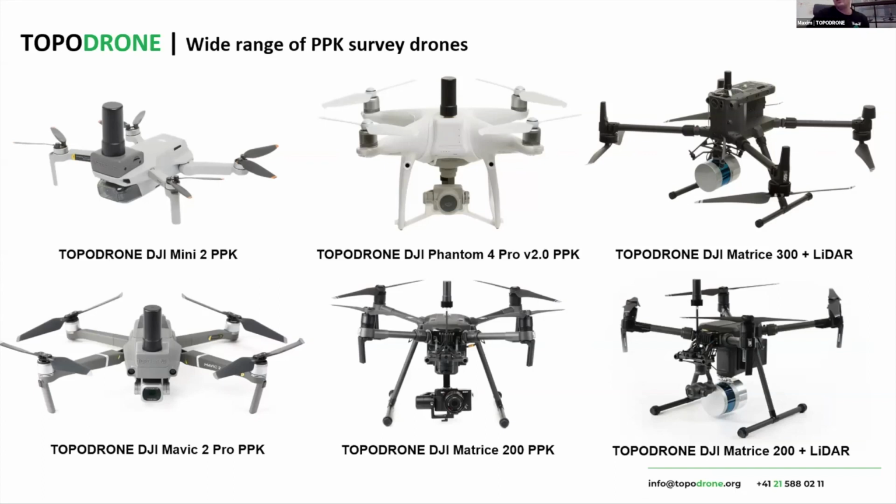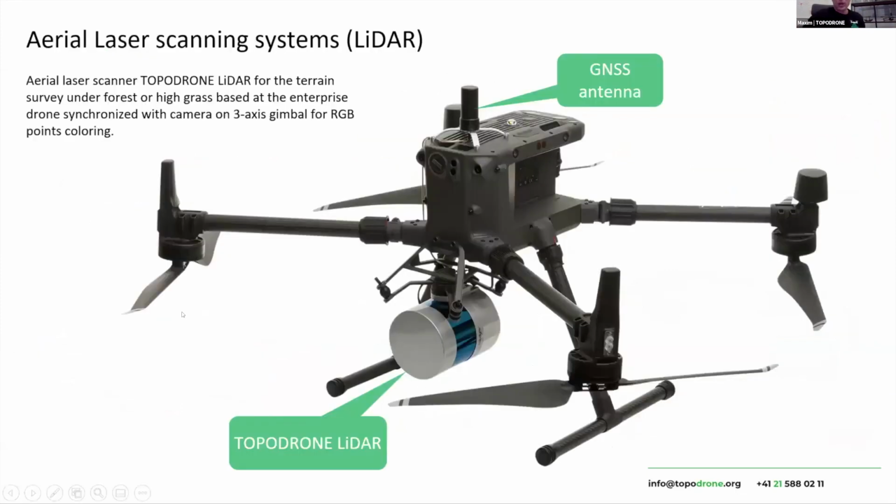And finally, of course, we wanted to use LiDAR in our survey. And LiDAR costs a lot of money, starting from $100,000. So we designed our own LiDAR system, which provides 3 to 5 centimeter accuracy and can be easily installed on any DJI drone and can be combined with a camera to get a colorized point cloud. And all these steps, how to survey with UgCS, I will show during my presentation.